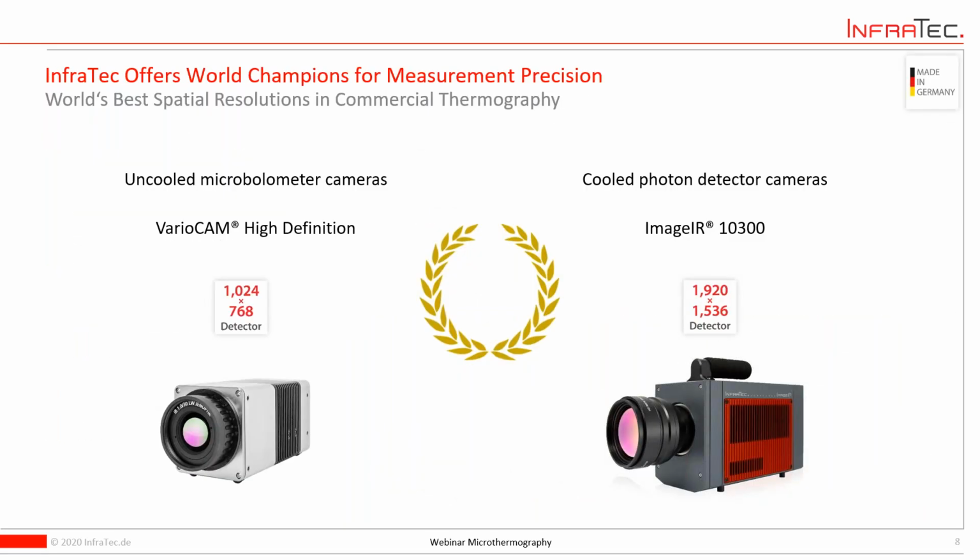So what is InfraTec famous for? We are concentrating on high resolution cameras. So what you will see here are our main brands of infrared measurement cameras. On the one hand, you have a so-called microbolometer camera from the Viocam series, providing an XGA resolution, which is really a top for a radiometric camera.